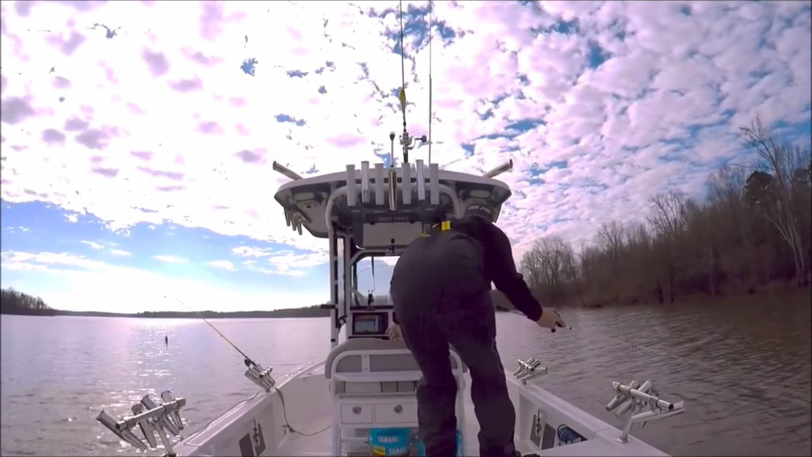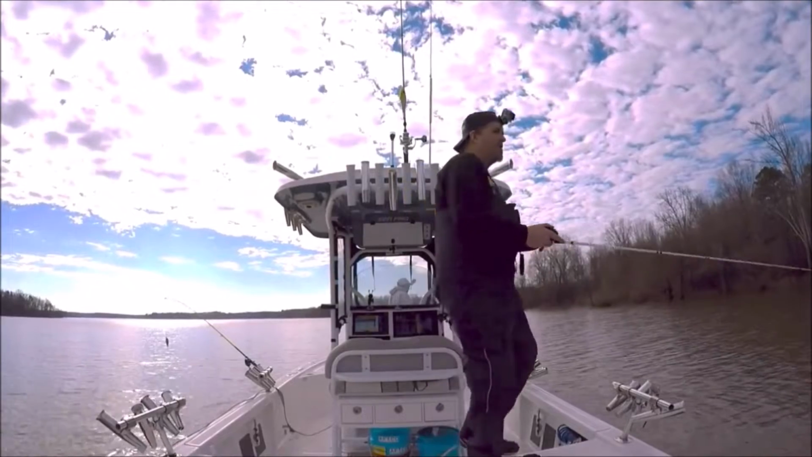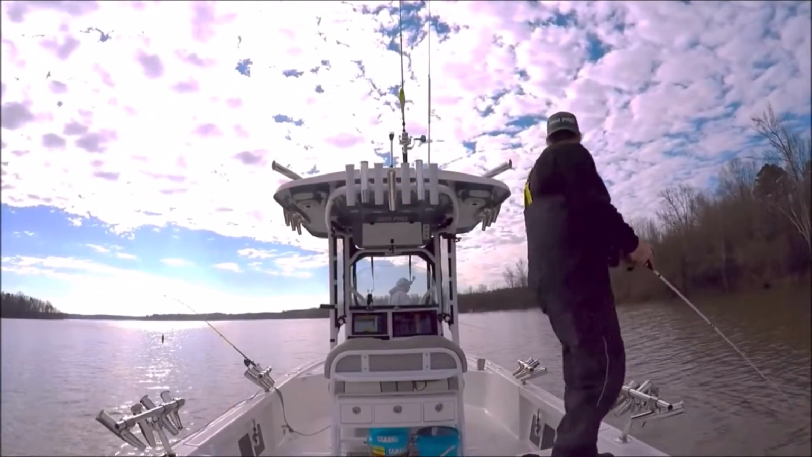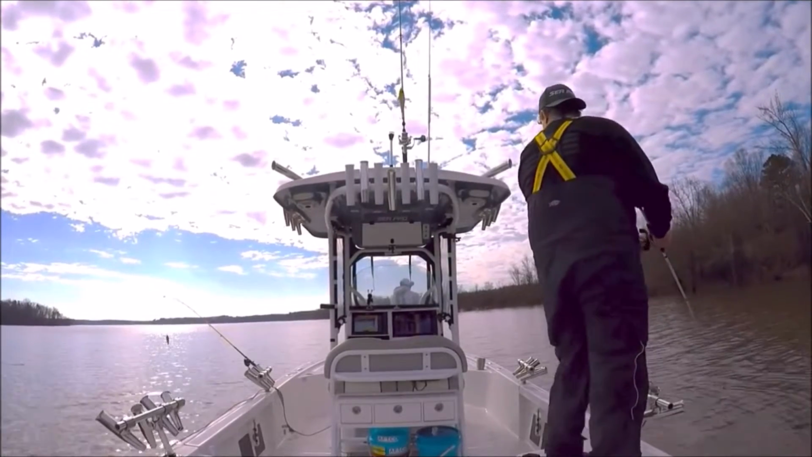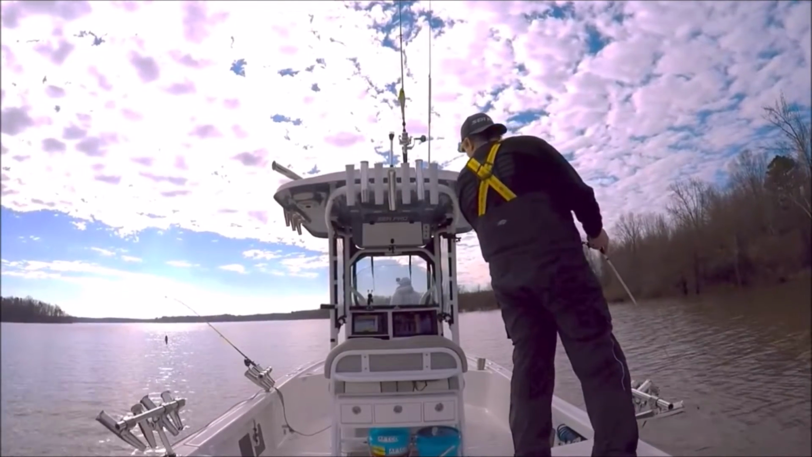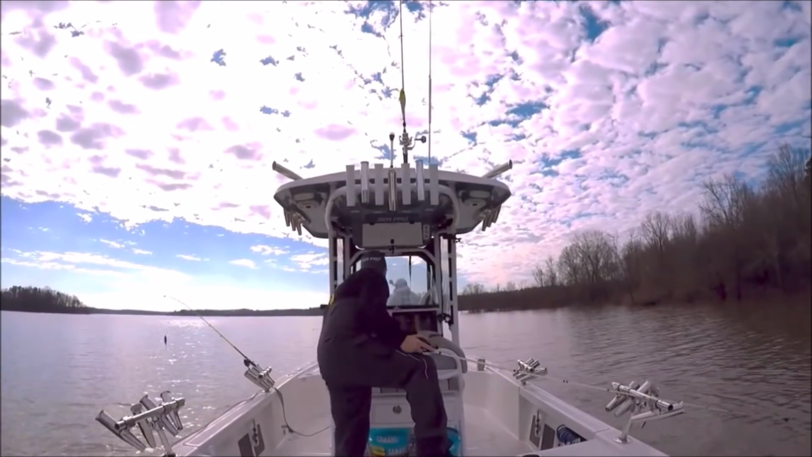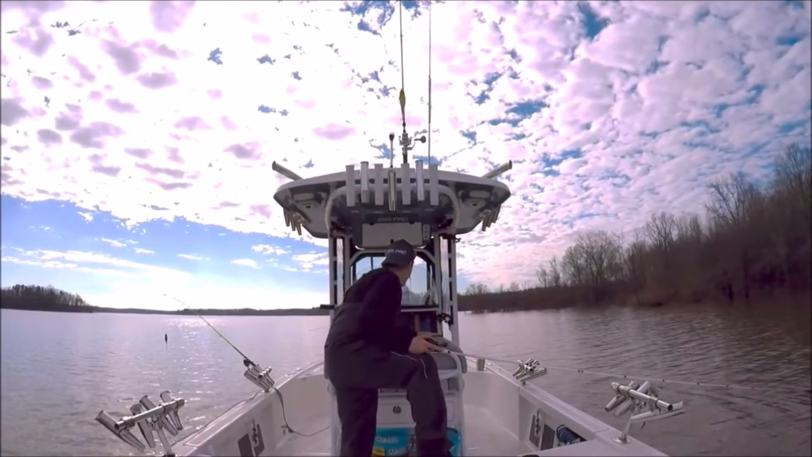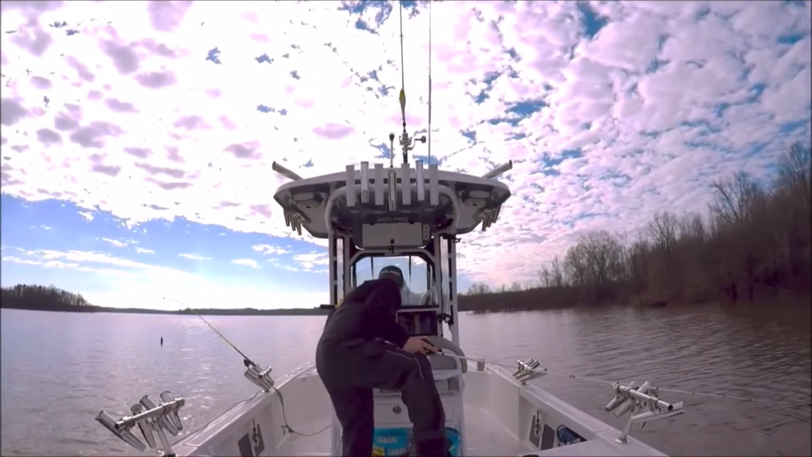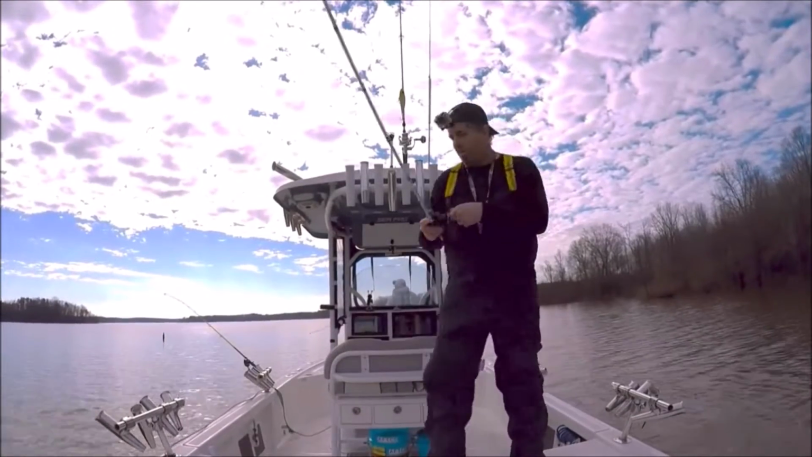School of fish. We just passed on the port side, right? They're all the way back here now, I'm sure. The shadows. Oh, yeah. Plenty of fish on that side. I don't know what they are.